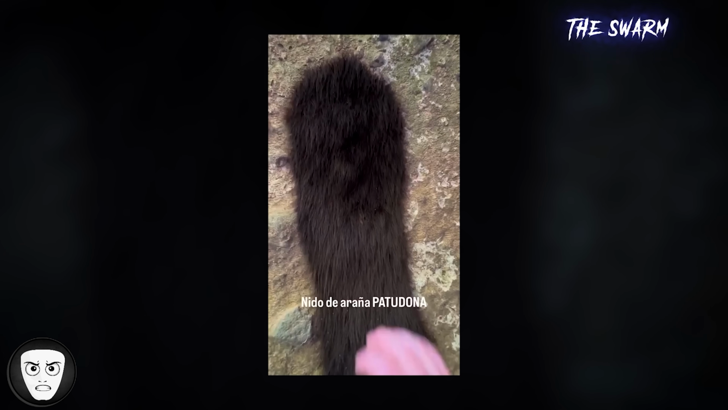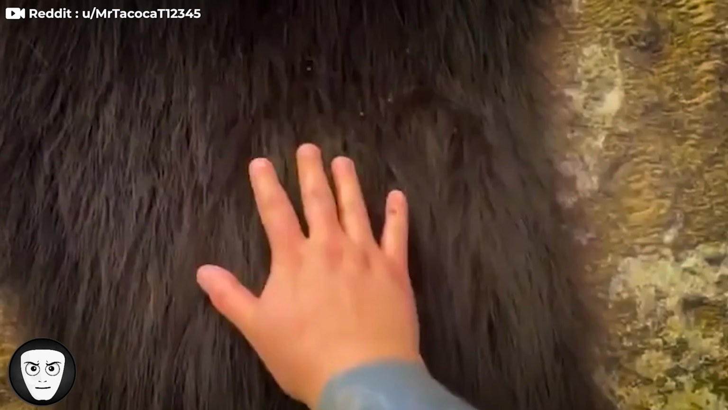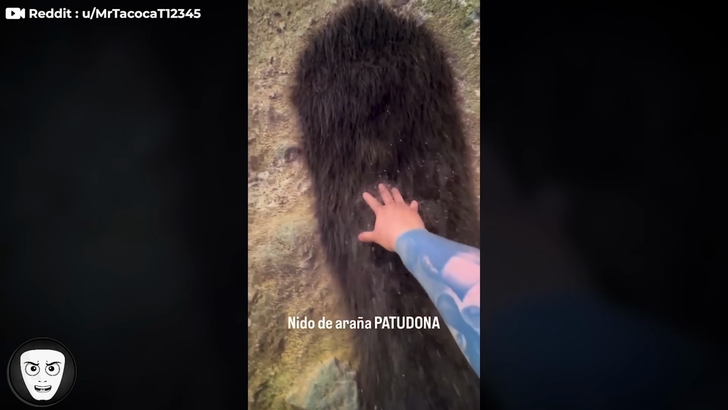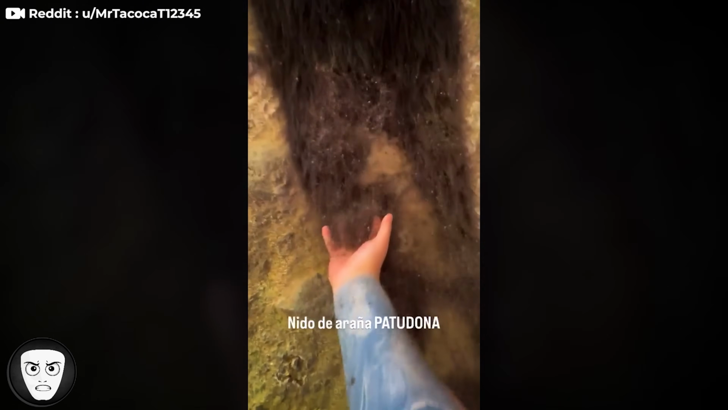While hiking, someone came across what looked like a fluffy patch of fur stuck to a rock, but when they touched it, it turned out to be something else. It was a large group of daddy-long-legged spiders gathered together. Although they are harmless to people, the sight of it makes many people uneasy. So here's a tip: never touch these things.